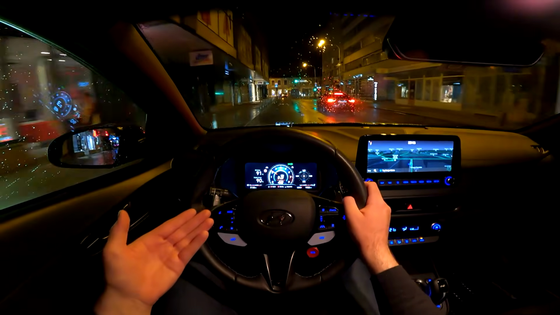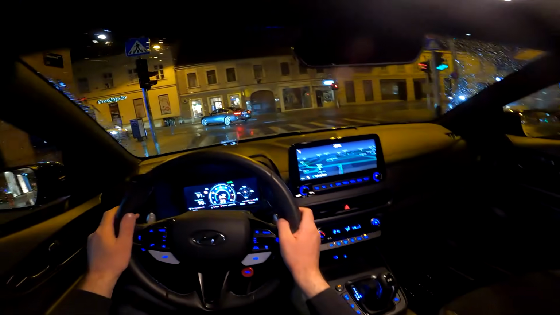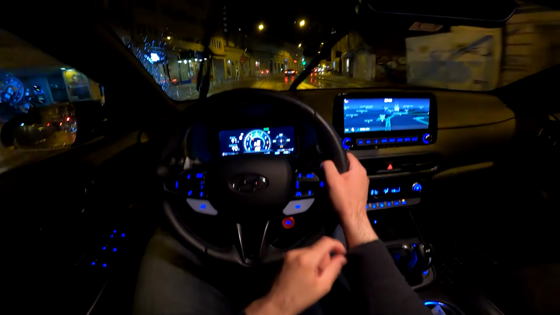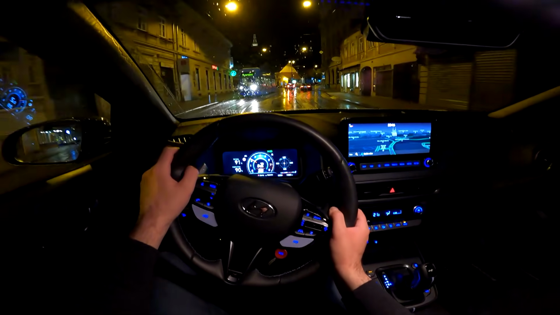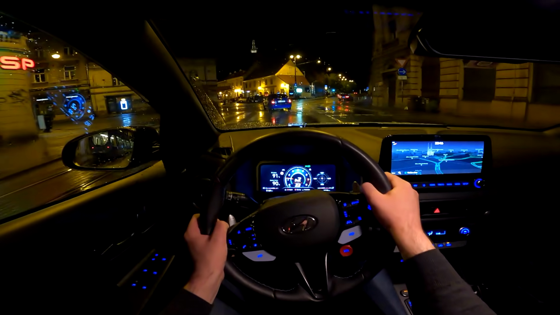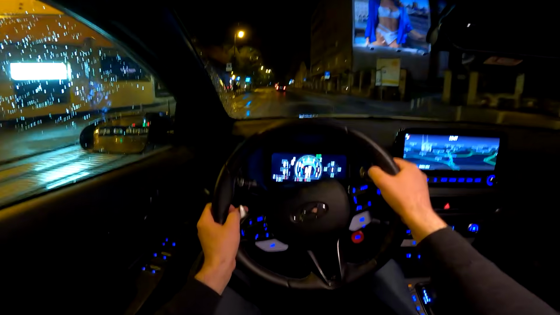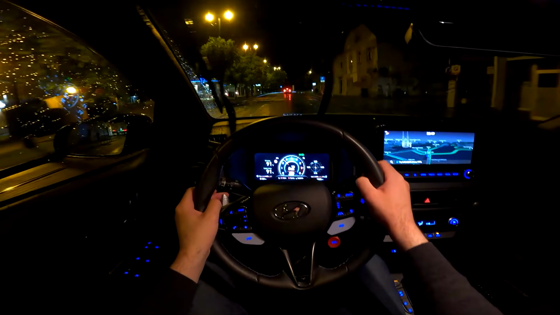I will try and film a different video with just the exhaust sound, so that you can see it and hear it actually from outside, as you will get a better sense of how good this sounds. Especially if we take into consideration that this is a 2022 model, so we have a lot of regulations and all of those things. So yeah, for a 2022 European model, this is really top.